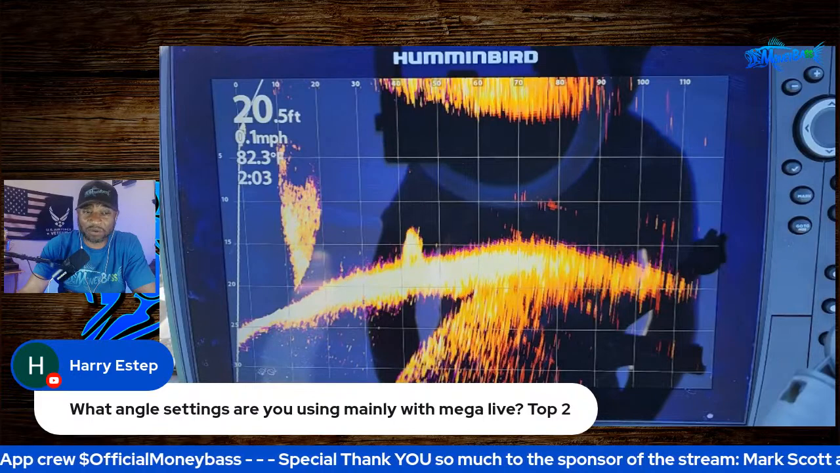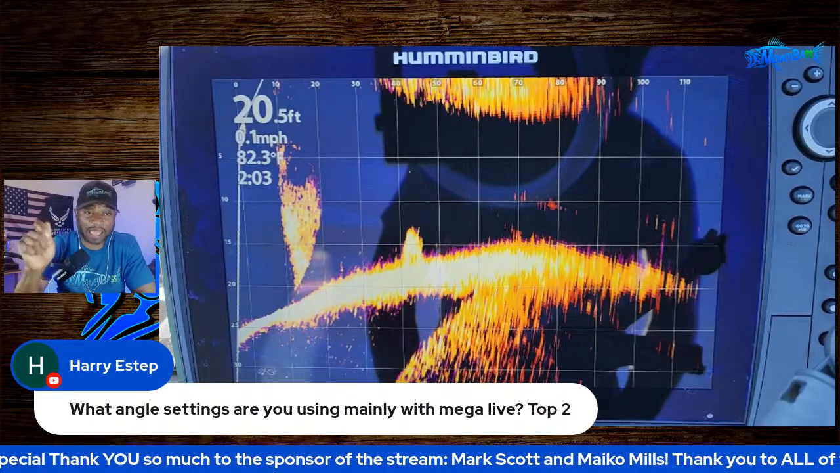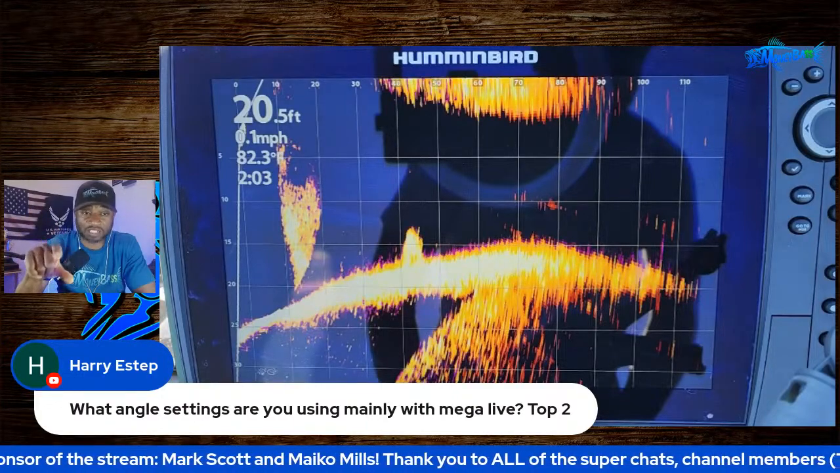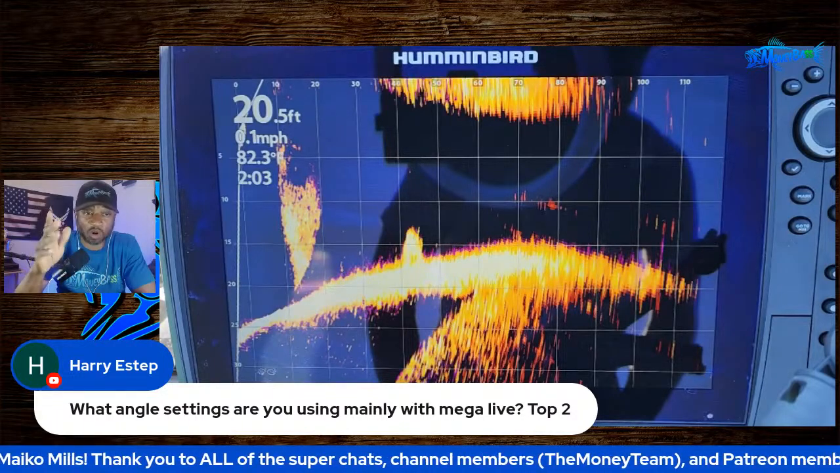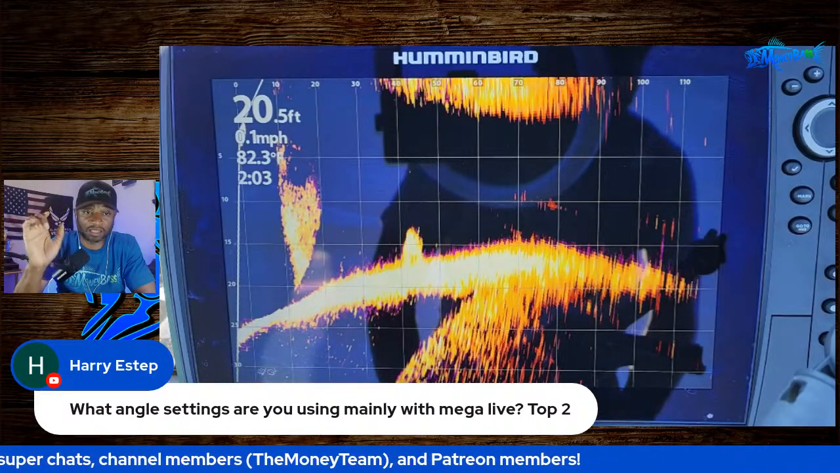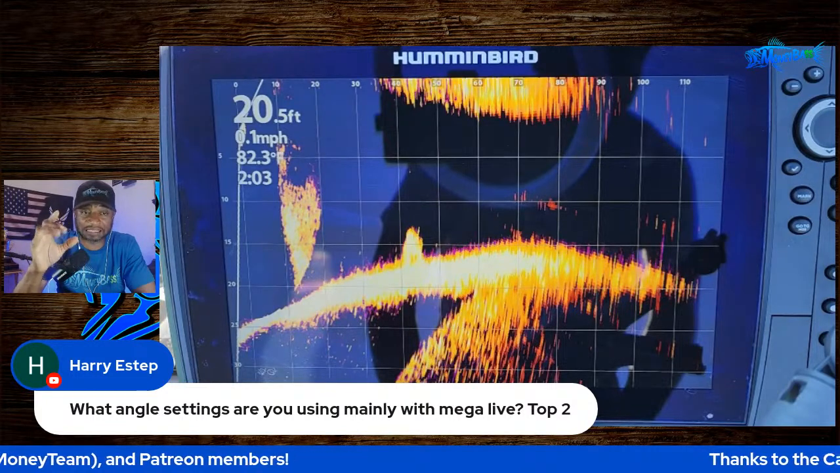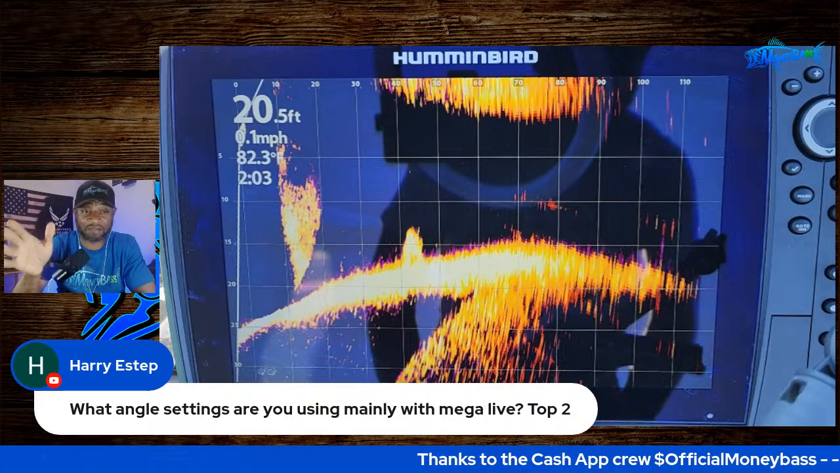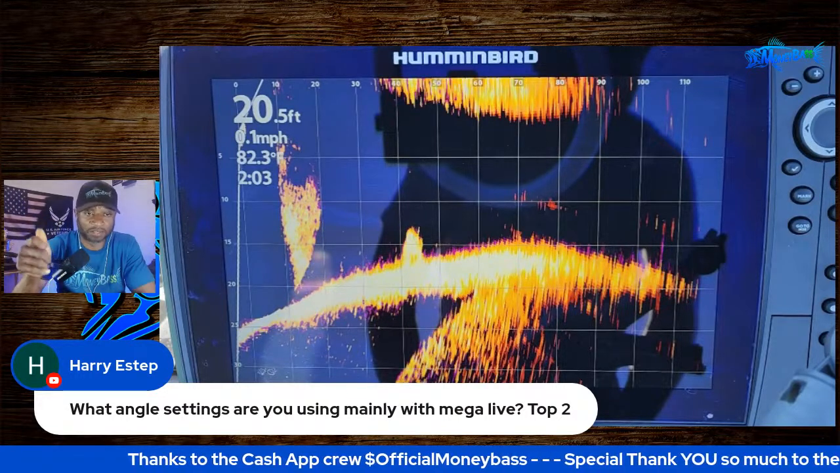And then the angle of the transducer, guys, what I do with that is I will cast a bait out there and I will watch it hit the water, and I will be watching my live system at the same time. If I don't see it when it hits the water and I know I'm within that cone, I will angle it up a little bit more. And then I will make a few more casts until I'm able to have it angled in the way to where I can see my bait hit the water out to 70, 80, 90 feet. Even 100 feet, I can see my bait whenever it hits that water.